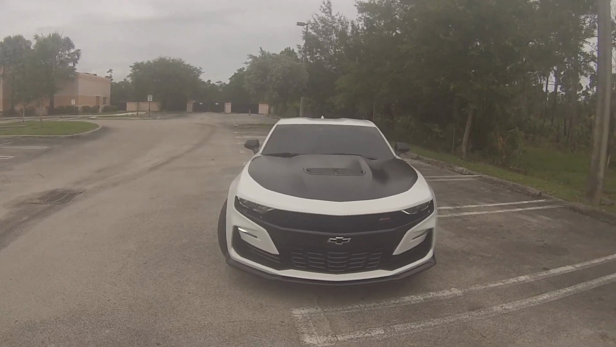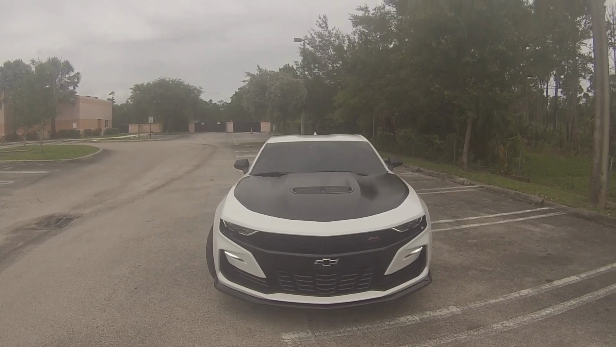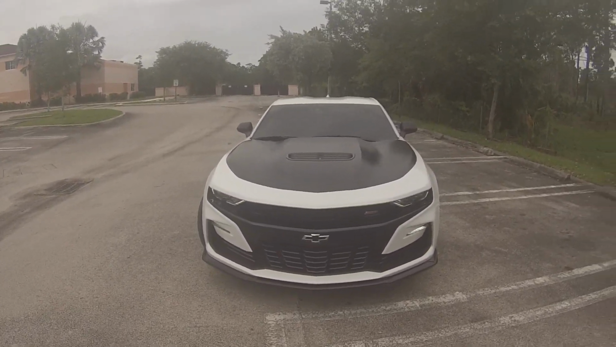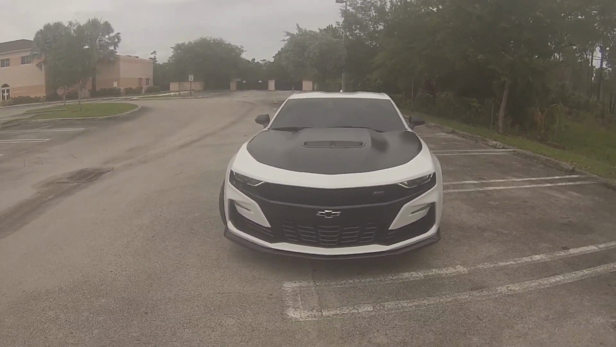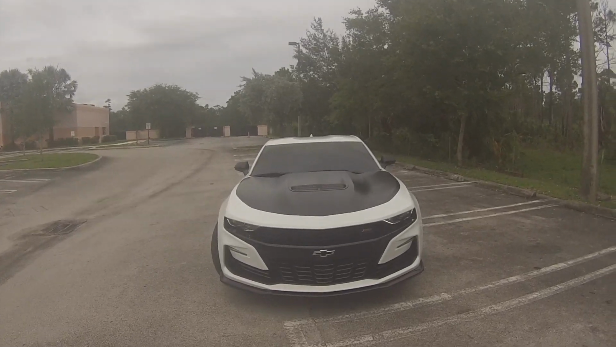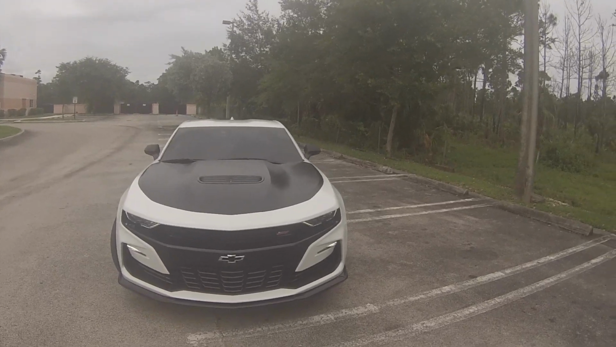I mean, right now I can't tell much because it's still obviously daylight out, but I think at night it's gonna be pretty bad. But yeah, so what I'm gonna do, guys, is I'm gonna show you guys a video of me driving without the windshield tint at night, and then compare it to driving with the windshield tint at night. It's definitely gonna be a difference, but at least throughout the day, I really like how it looks.